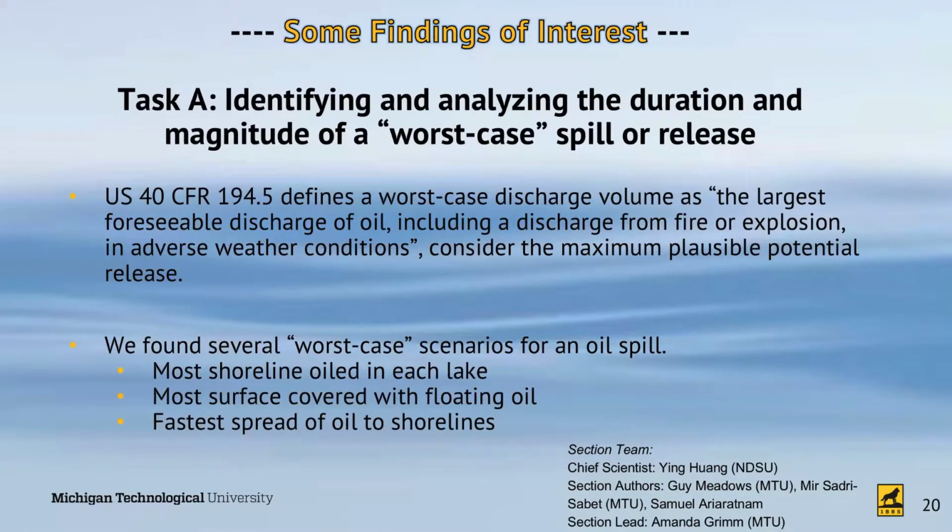Some findings of interest. Task A, identifying and analyzing the duration and magnitude of the worst case spill. This was governed in part by the federal definition. CFR 194.5 defines a worst case discharge volume as the largest foreseeable discharge of oil, including a discharge from fire or explosion in adverse weather conditions, considering the maximum plausible potential release. So it needs to be the largest possible worst case spill. It needs to be foreseeable, and it needs to be plausible.